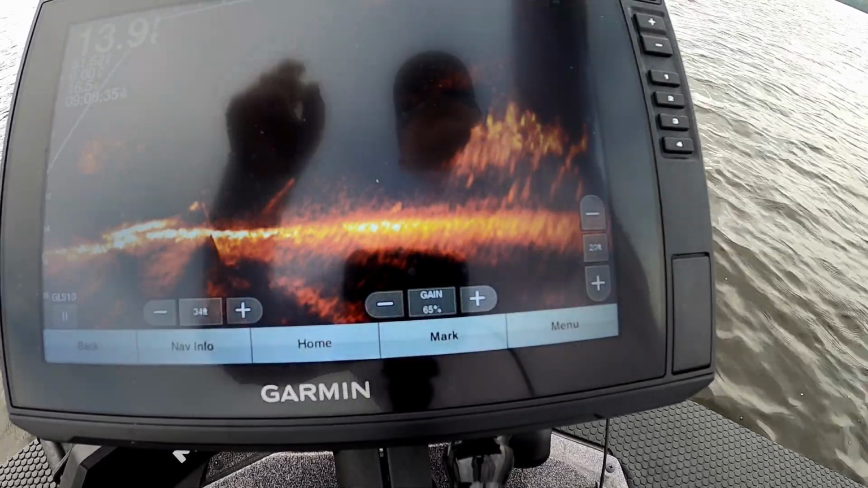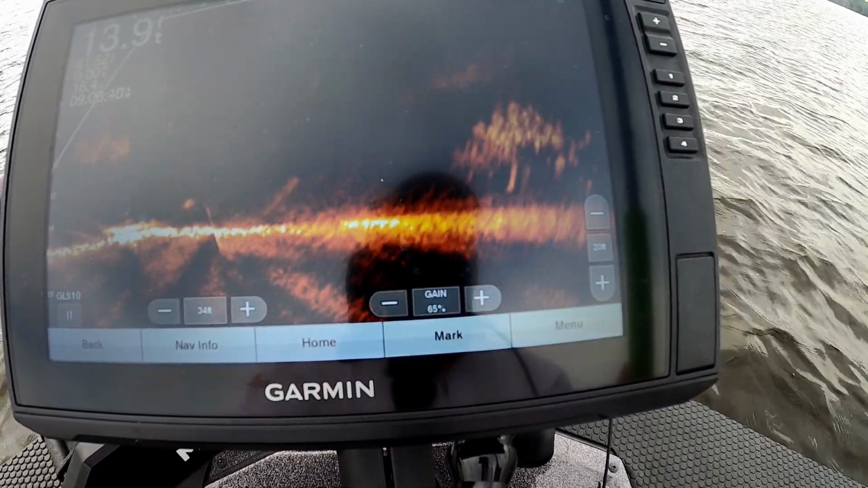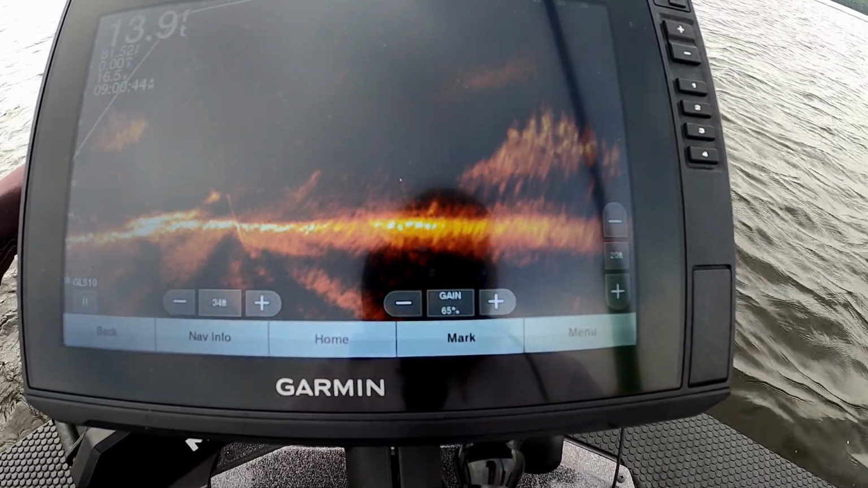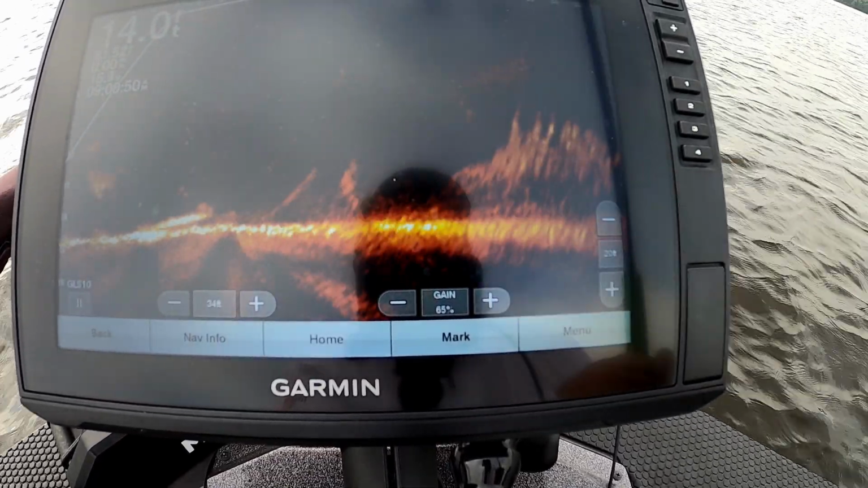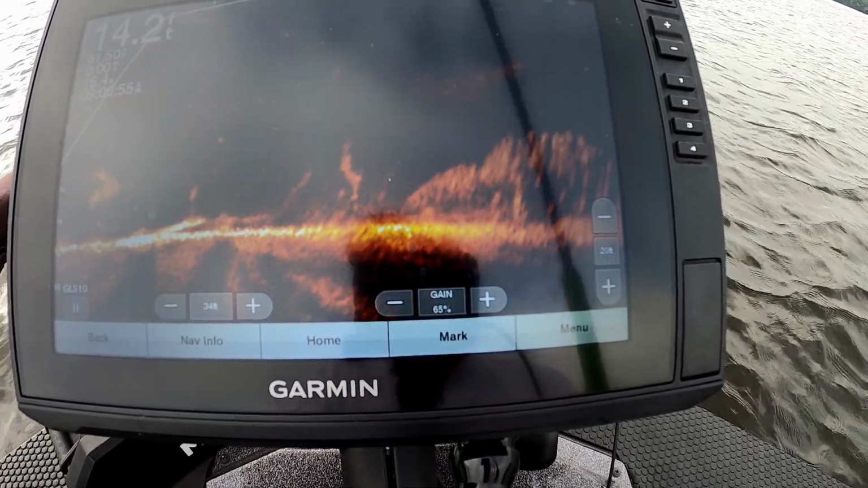Let's see if I can get a jig down there. There's a jig right on top of them. That one just came out after it. That was a good reaction. Boat spun way off of them. See them chasing? Boat spun way off of them, guys.